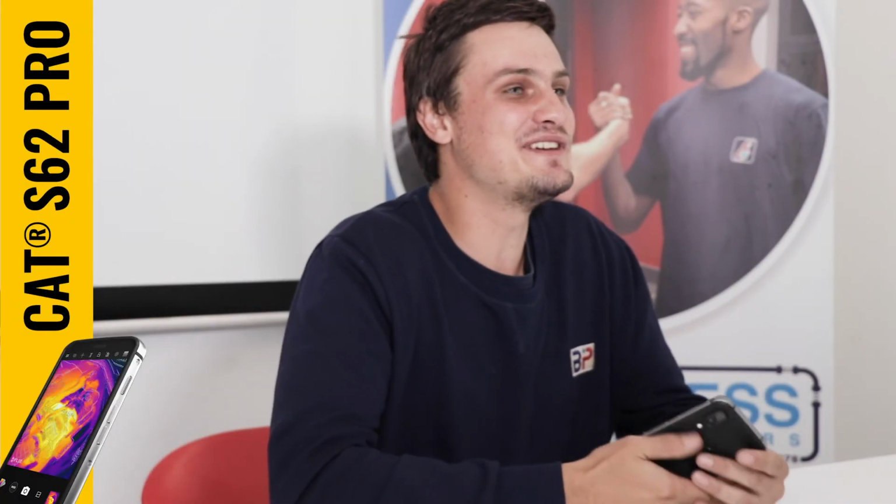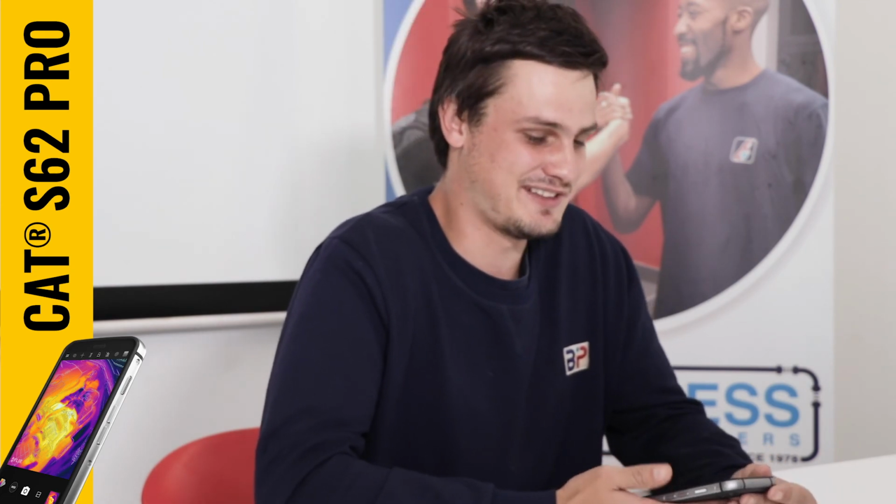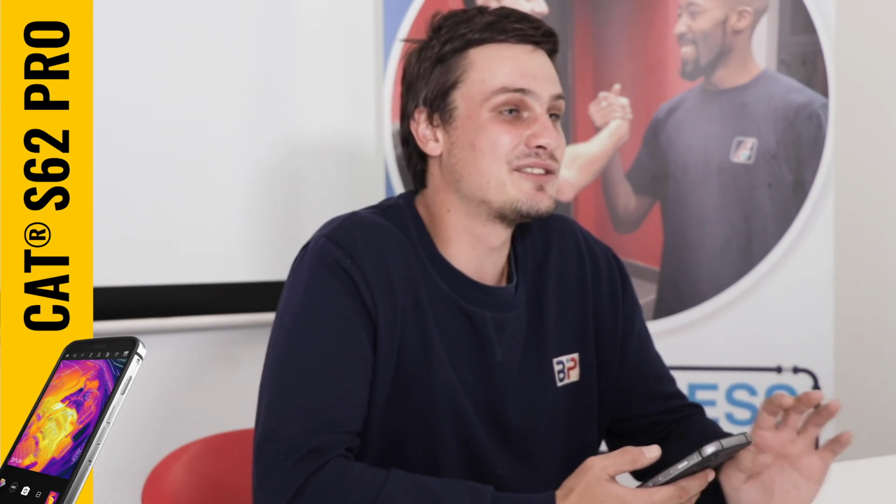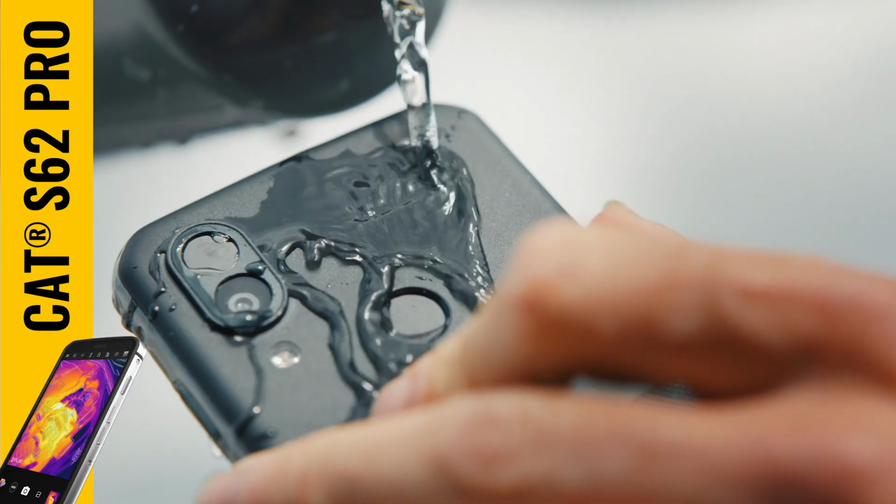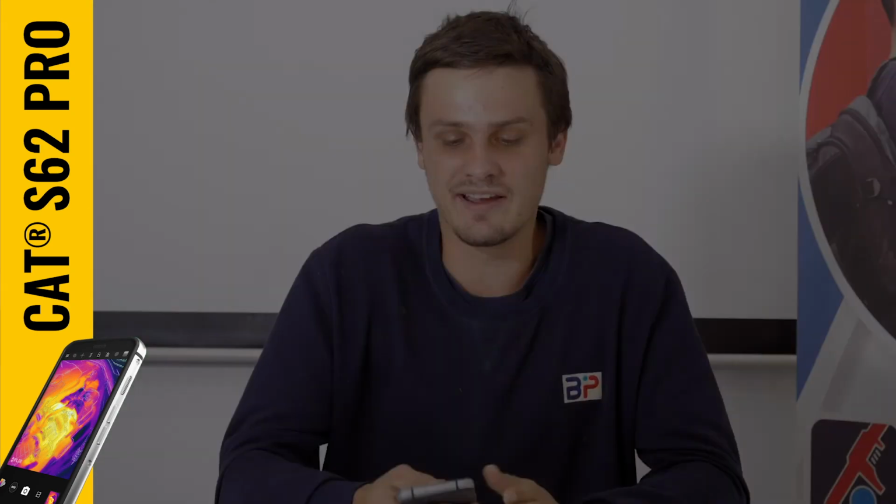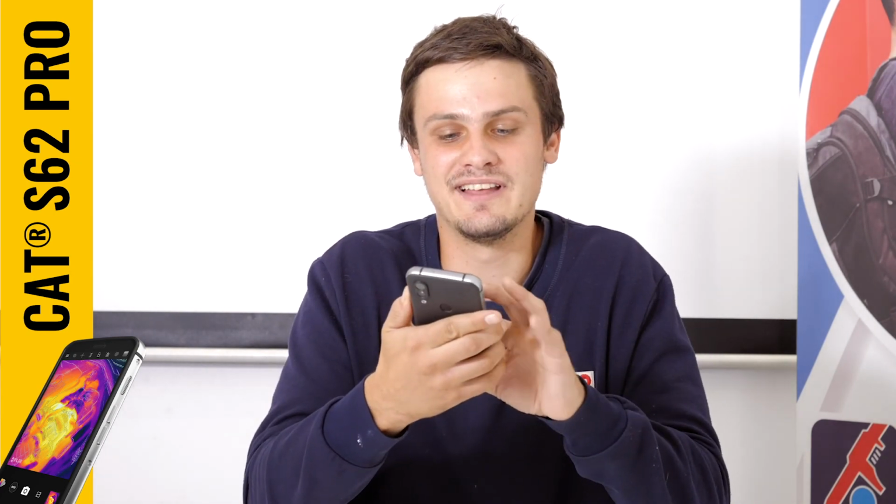Some of the best features of this phone, obviously the thermal camera stands out. It's one of the best I've seen, even compared to standard thermal cameras only. This is by far better than most of them. But you can't run away from the fact that you can use this phone even when it's wet. That's one of the best features, and it's rugged. I mean, you can knock this phone and really bash it around, and it won't cause any damage.